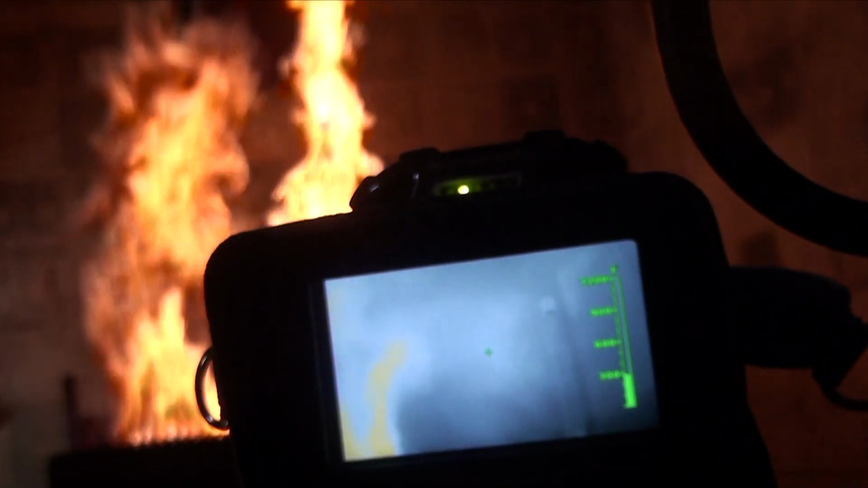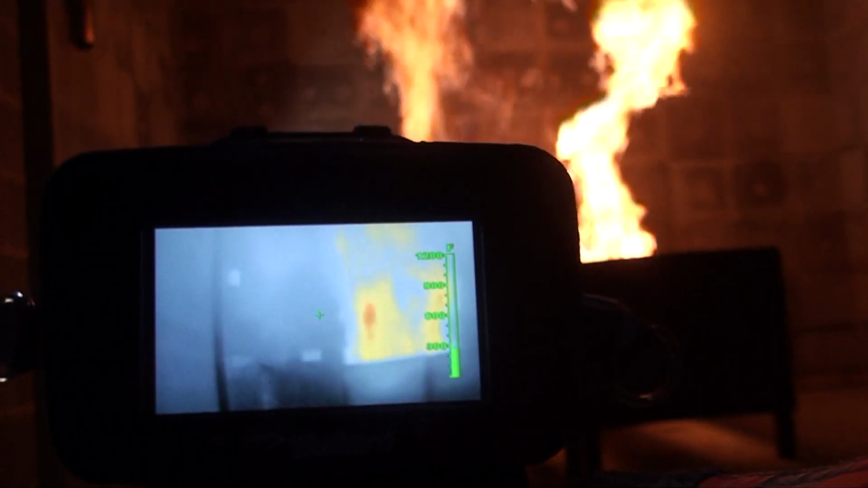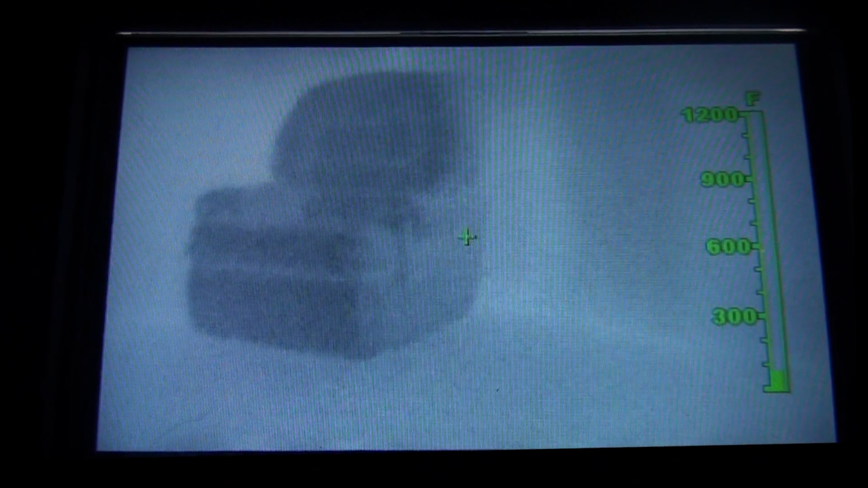Tips and tricks for using the thermal imaging camera. The viewing screen is wider than it is tall. The manufacturer recommends moving the camera in a sweeping motion to scan the entire area from floor to ceiling and left to right. While this pattern ensures full coverage, in structures with high ceilings, such as commercial buildings and strip malls, it has the potential to only view one temperature layer at a time, which can lead to misconceptions about what's really happening in that space.